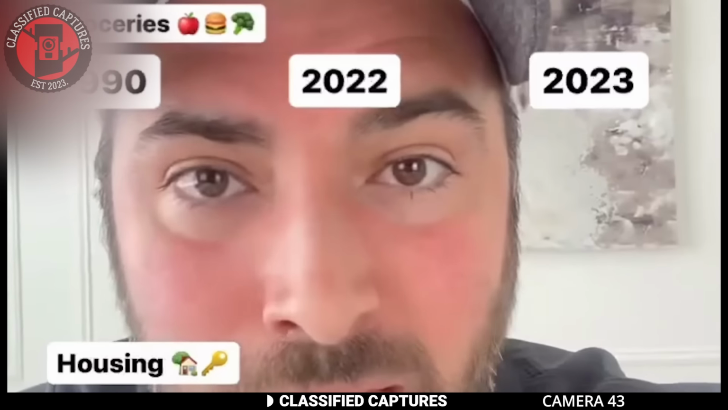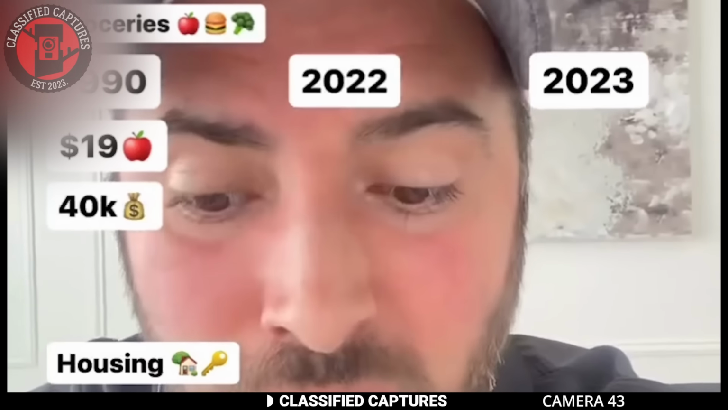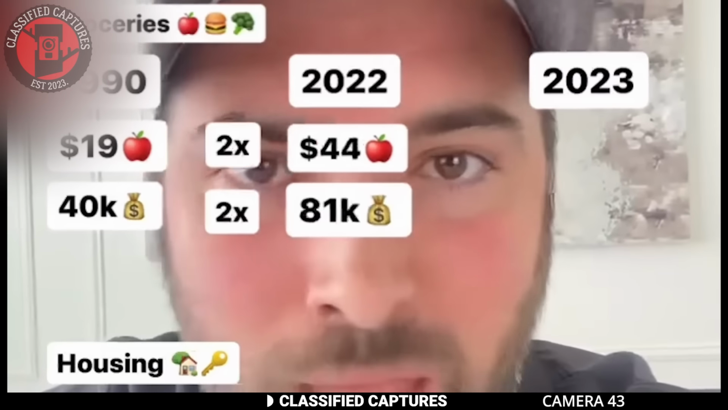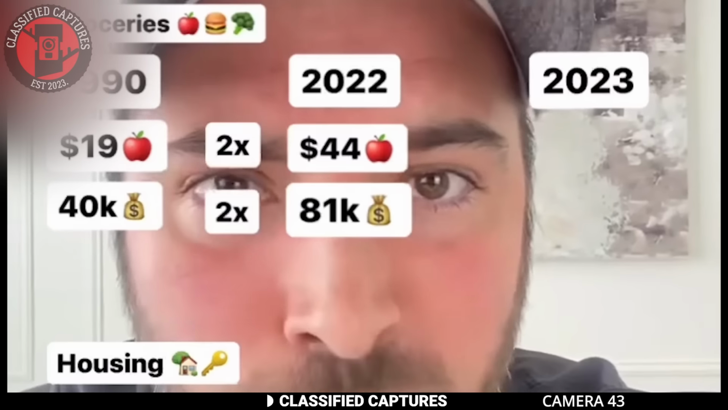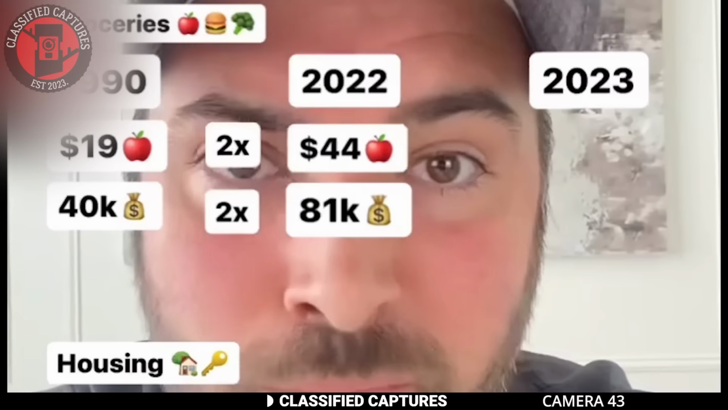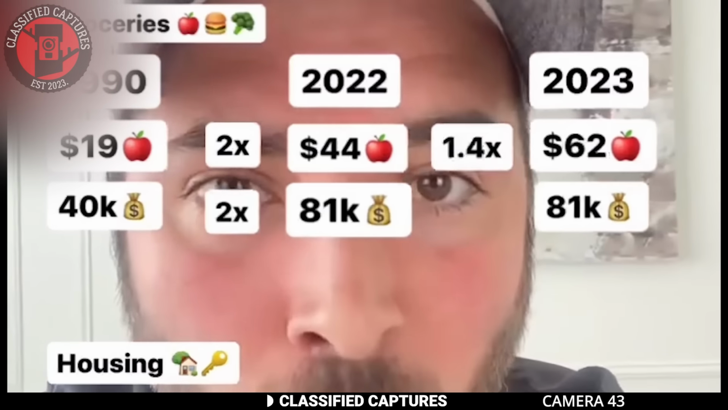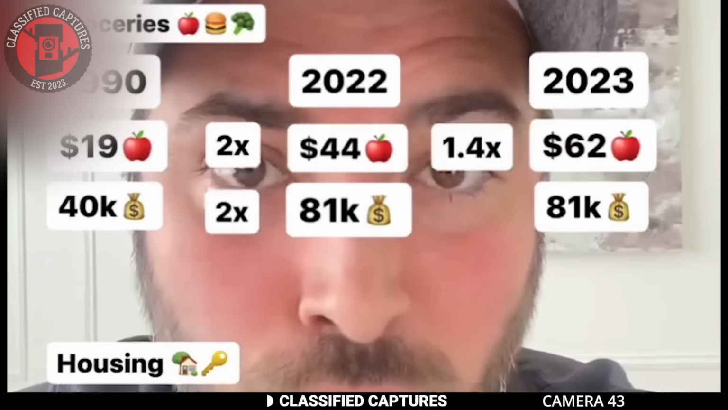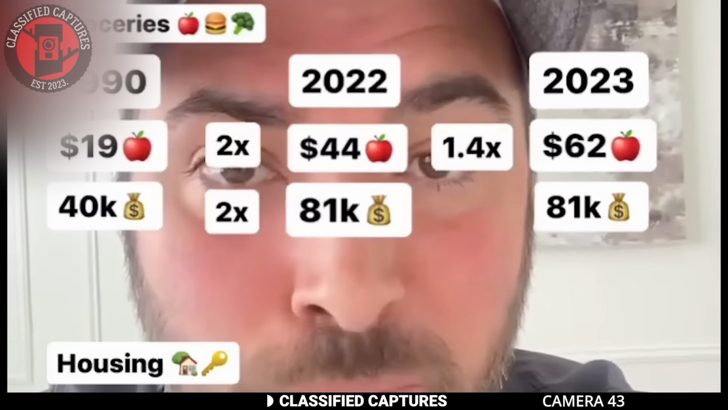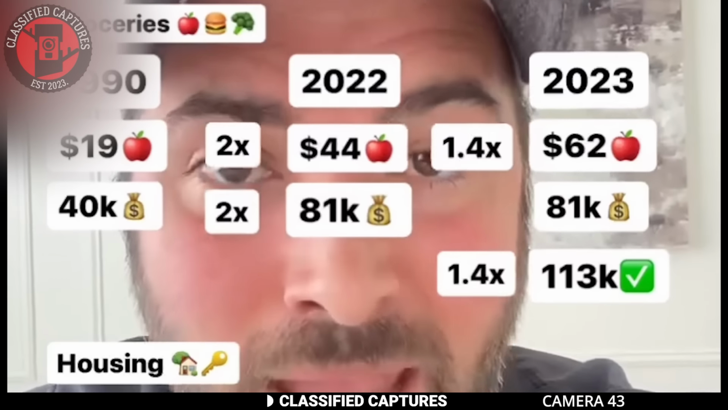The income. In 1990, Kevin spent $19 and the median household income was around $40,000. Fast forward to 2022, the groceries basically doubled and so did the income. So that makes sense. But then if you hop just 12 more months, and let's be generous because this is Chicago, this is one grocery store, that doesn't represent all of America. Let's bring this down to even $62 to be a little fair here. That's still a 1.4 times increase on the groceries. So if income would have kept up with these groceries, the average American family should be bringing in $113,000 a year, not 81.